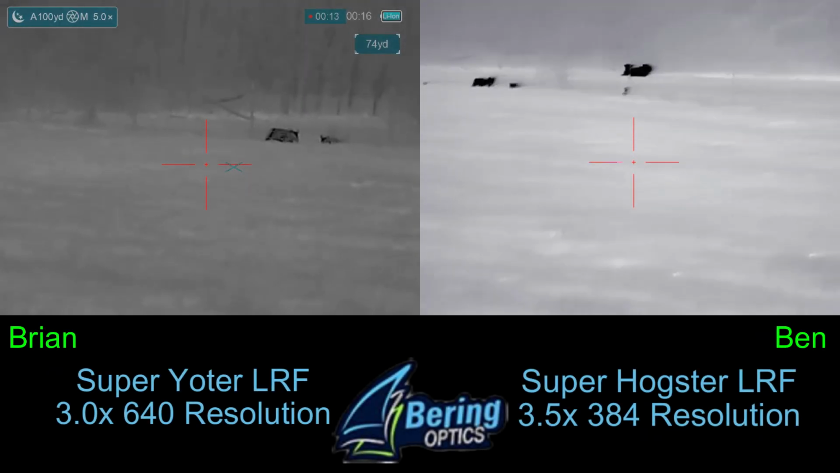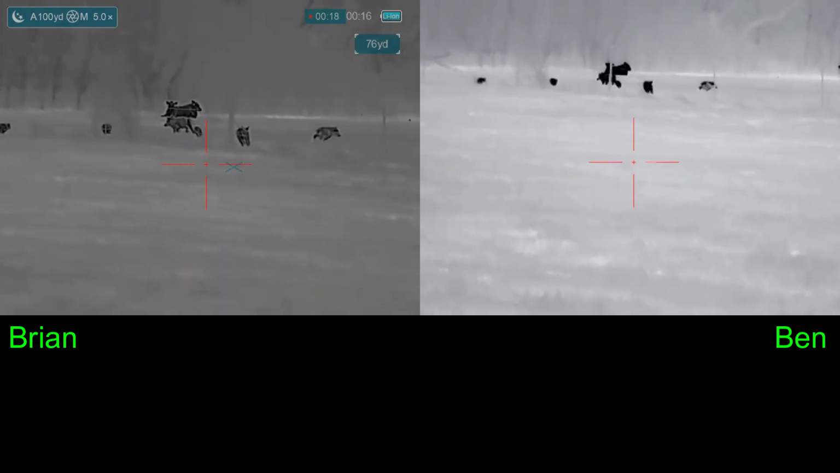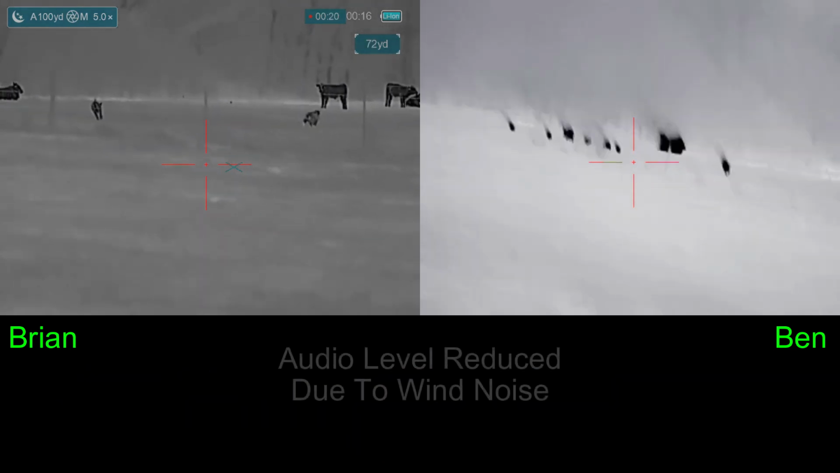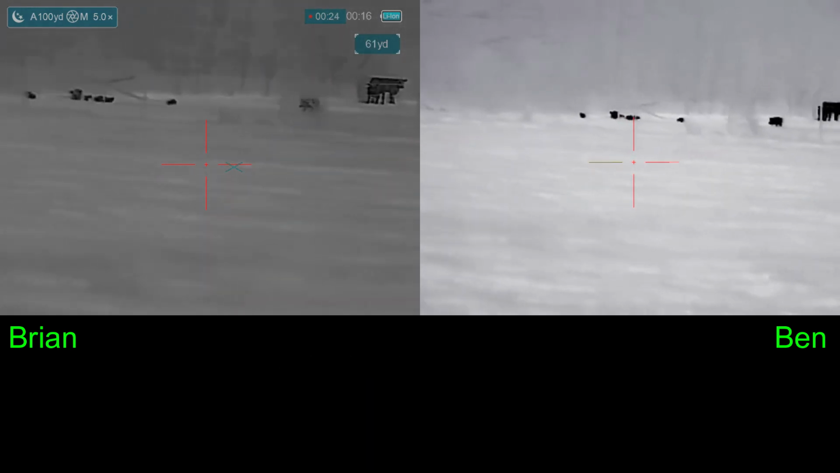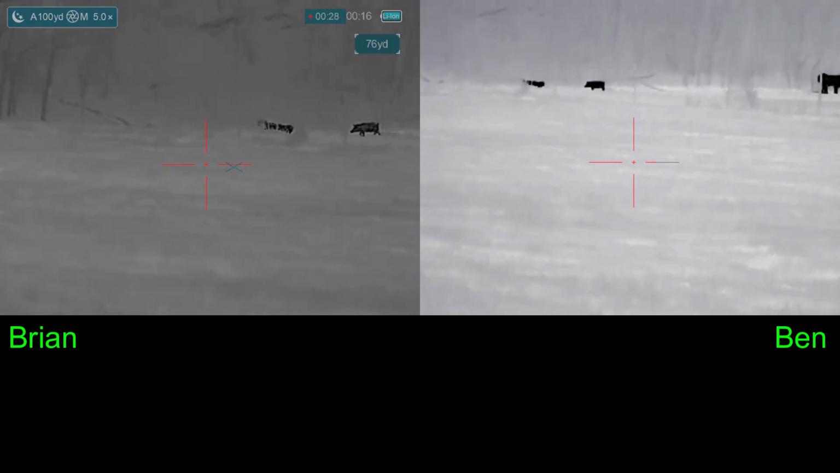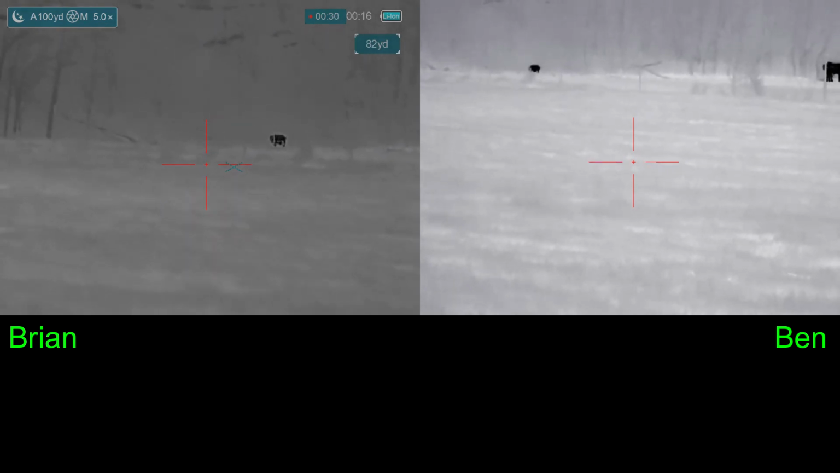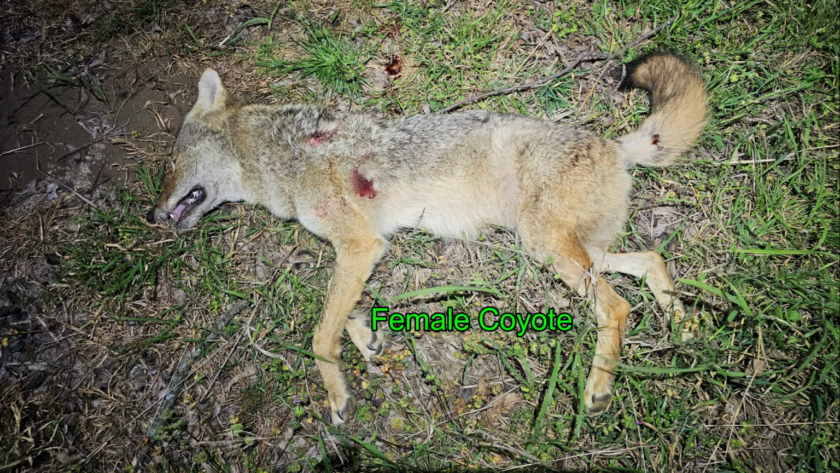Oh, there they go. Safe. Yeah, that scared them. Yeah, no surprise there. However, you never know. They could have run to our side of the fence, but it was obvious they weren't coming on their own. The coyote turned out to be a female. Hit twice.